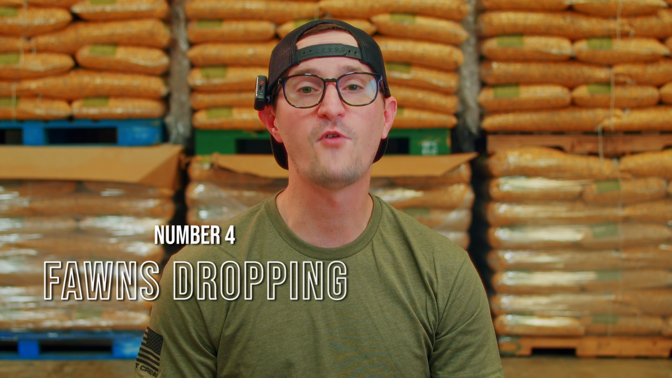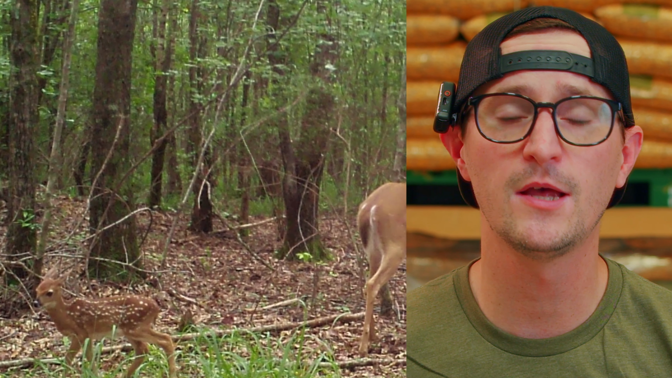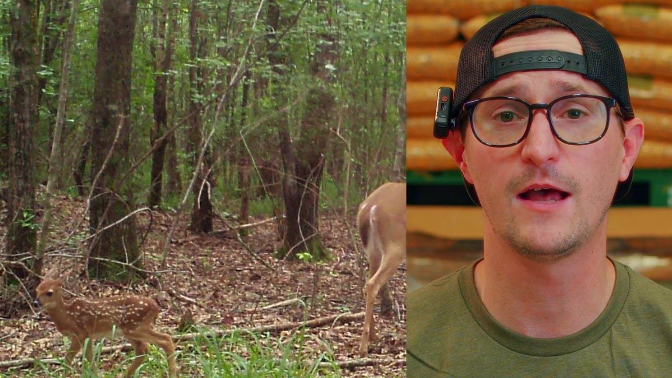Number 4, fawns dropping. So this is an indication that your fawns have come to full term. You're hoping that you're seeing twins birthed by your does because they're in a healthy state. And this is a huge critical point in their life. These first 2 to 3 weeks, the nutrition level of the milk that they get from their mom will dictate a lot of what you see 4 to 5 years down the road.